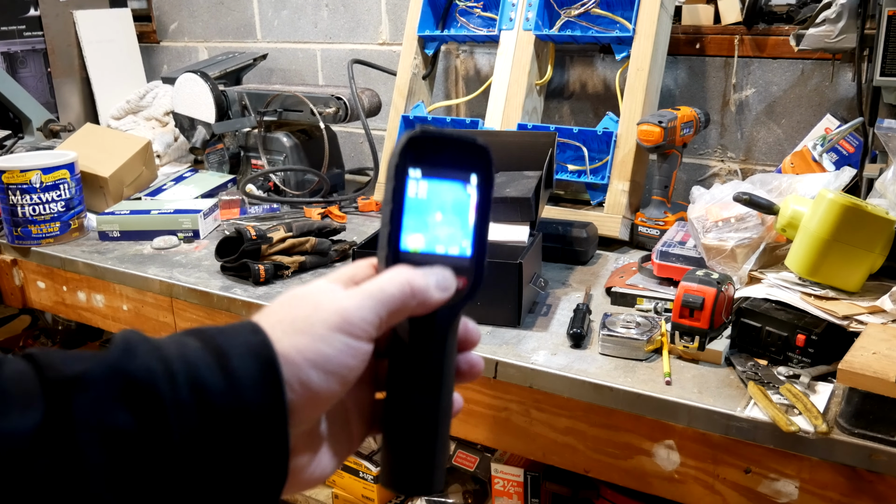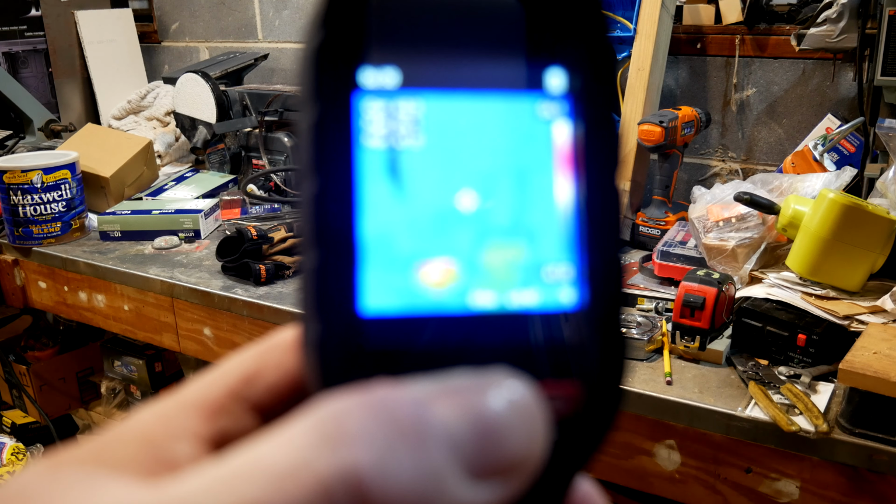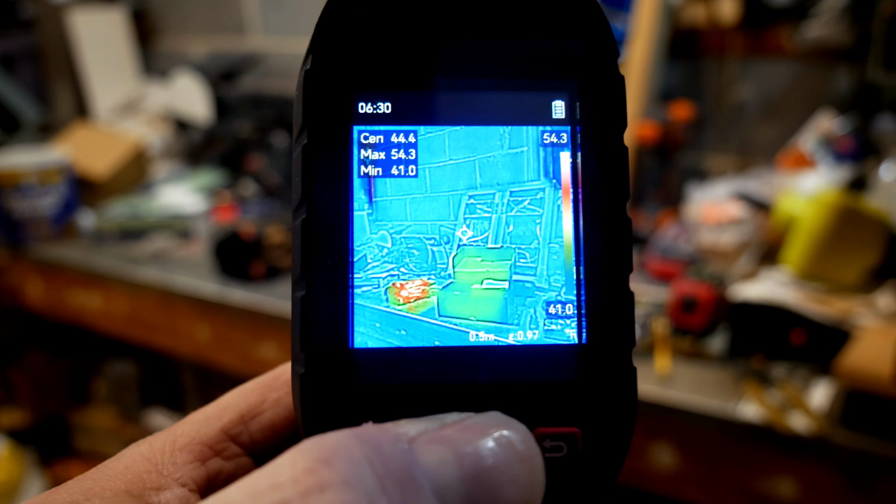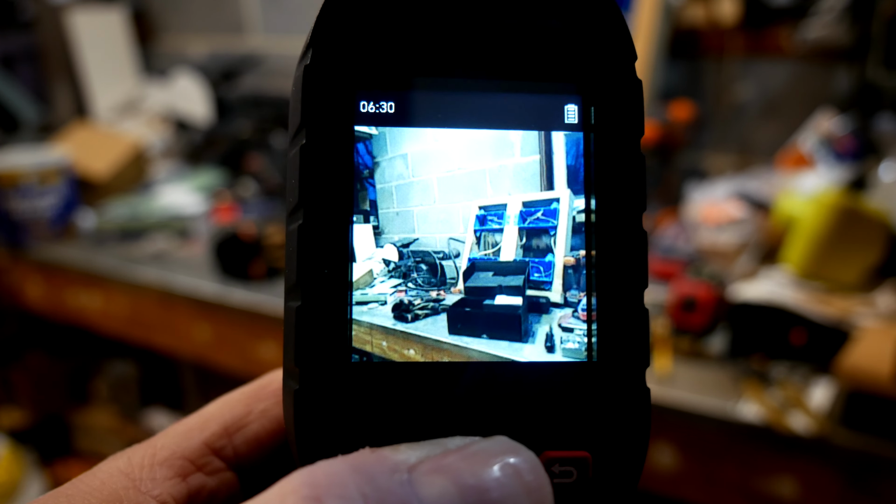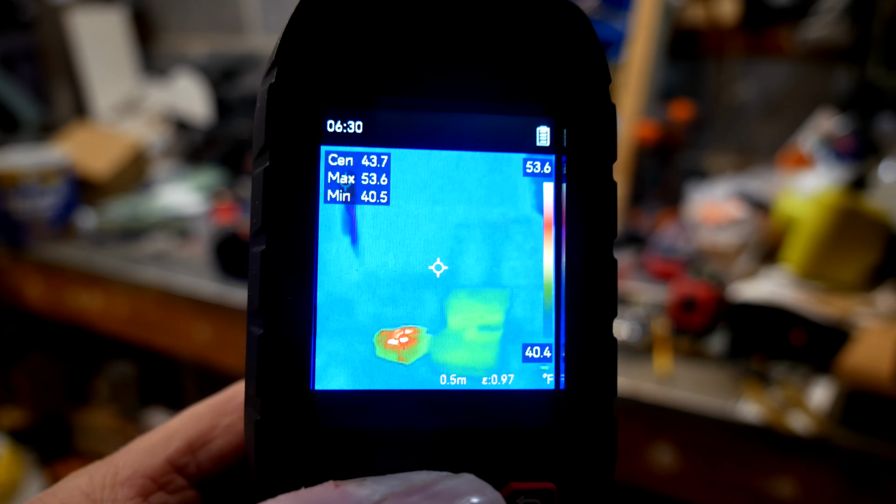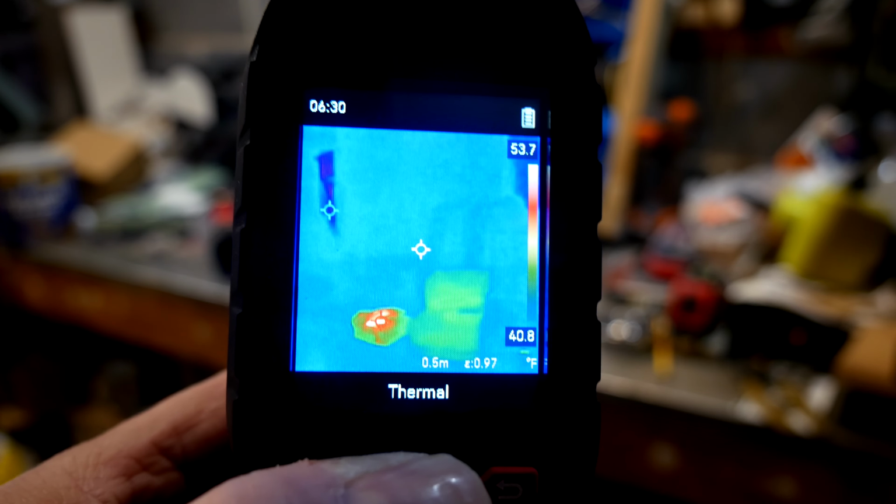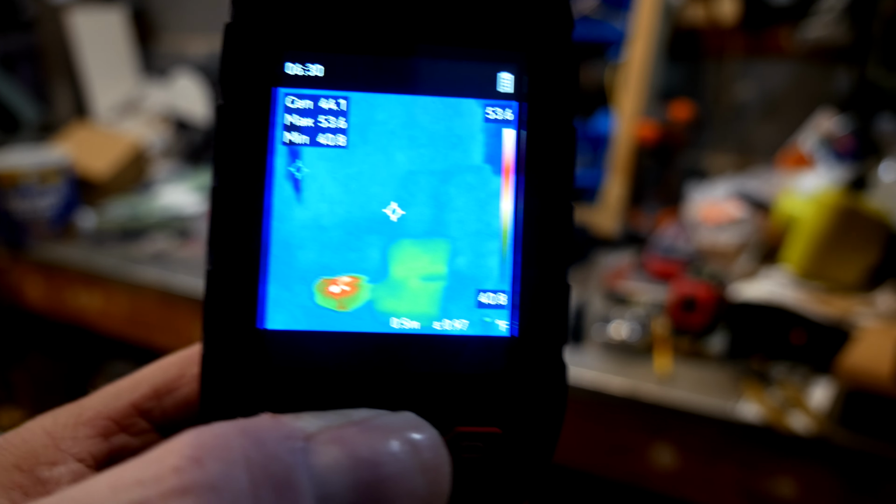And then it has different modes on here. So let's see if we can get it zoomed in again here. There we go. So it's got different modes. That's the full regular camera mode. Fusion mode, where it shows the outline. But I prefer this mode. I think it's pretty cool.